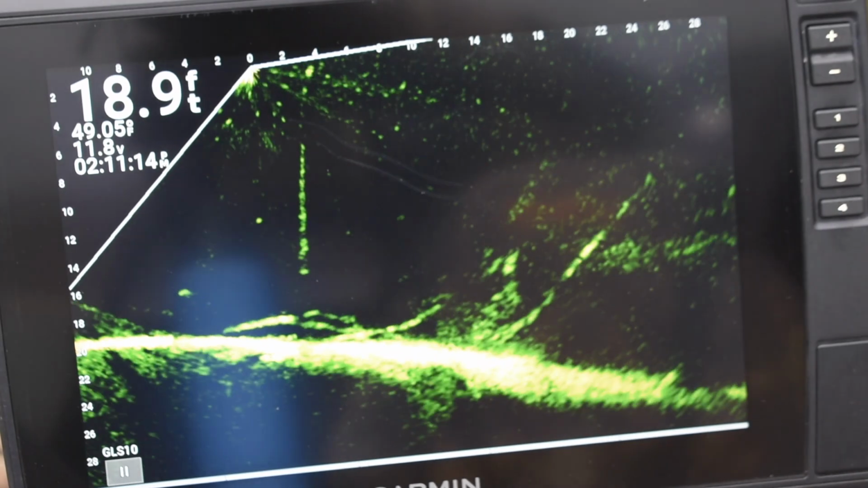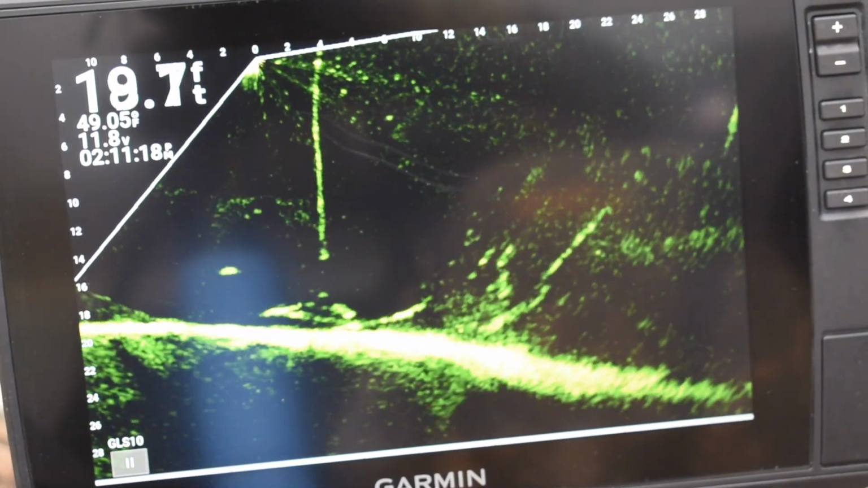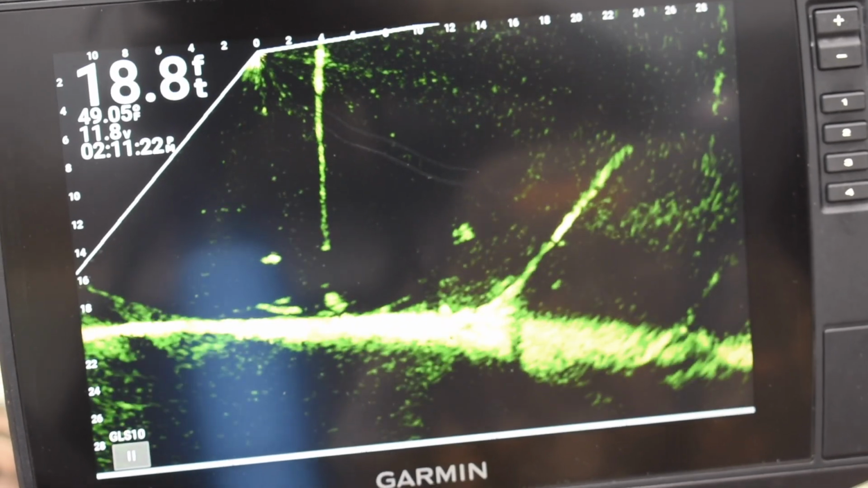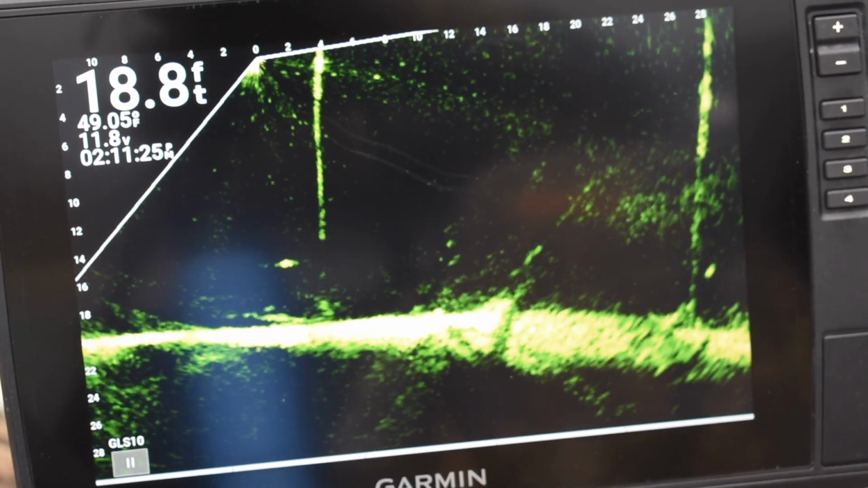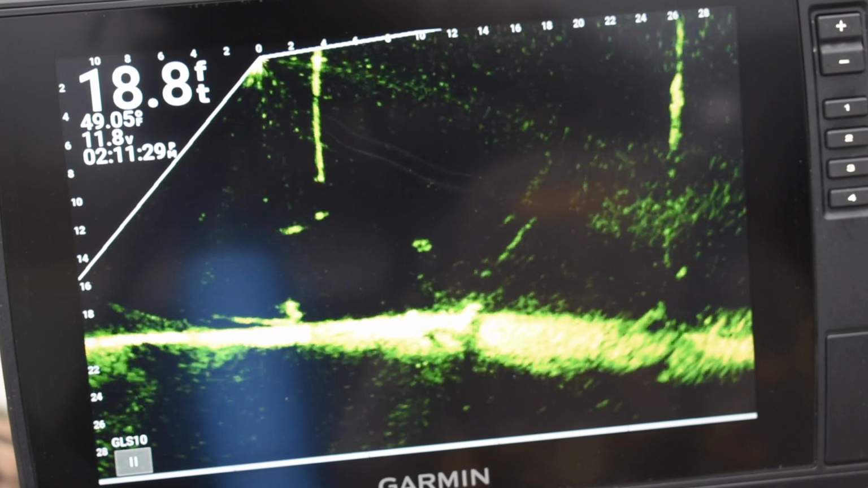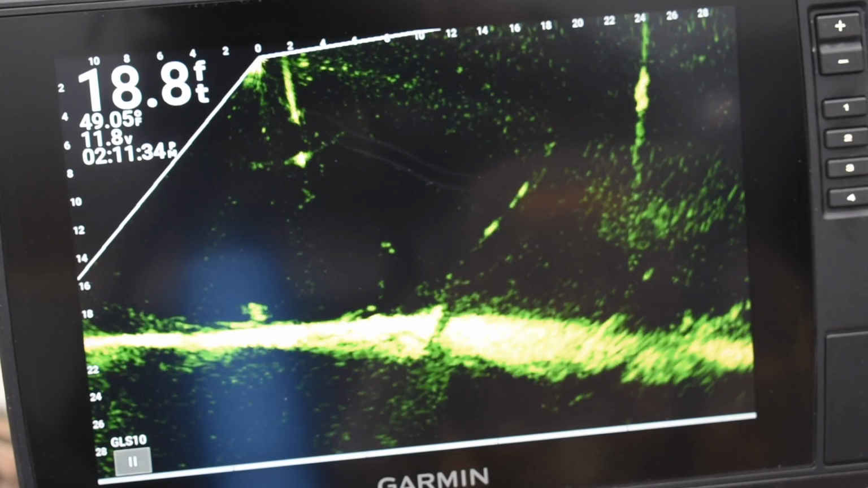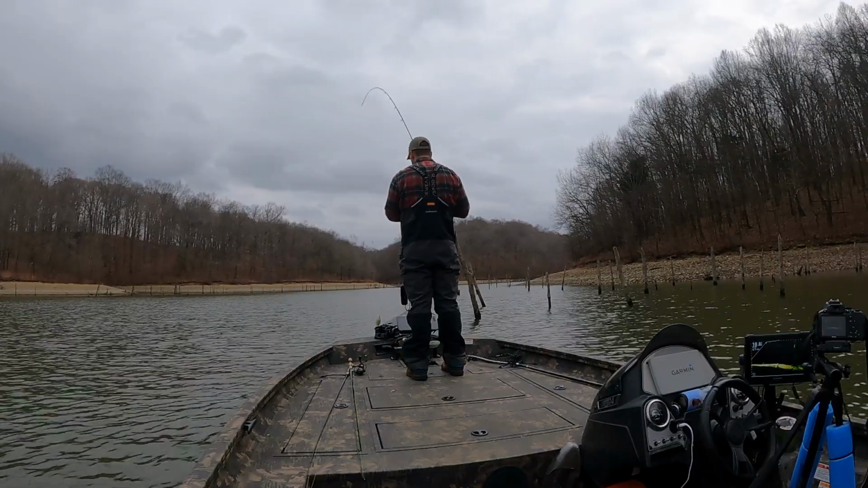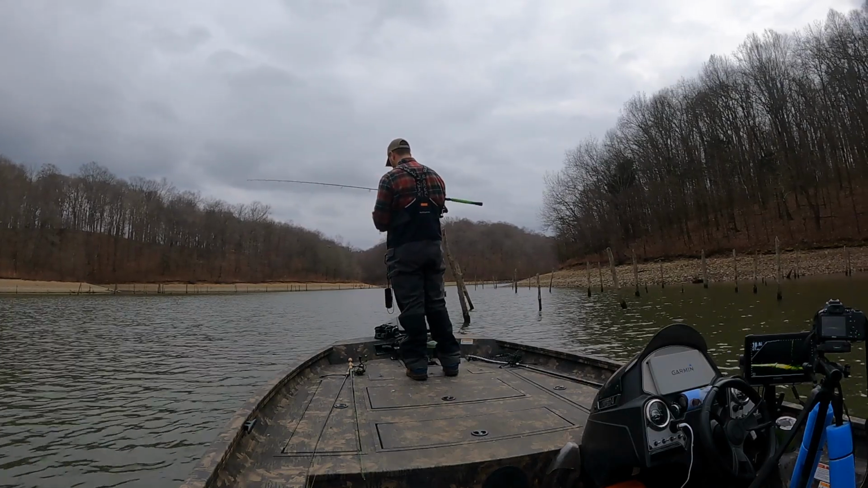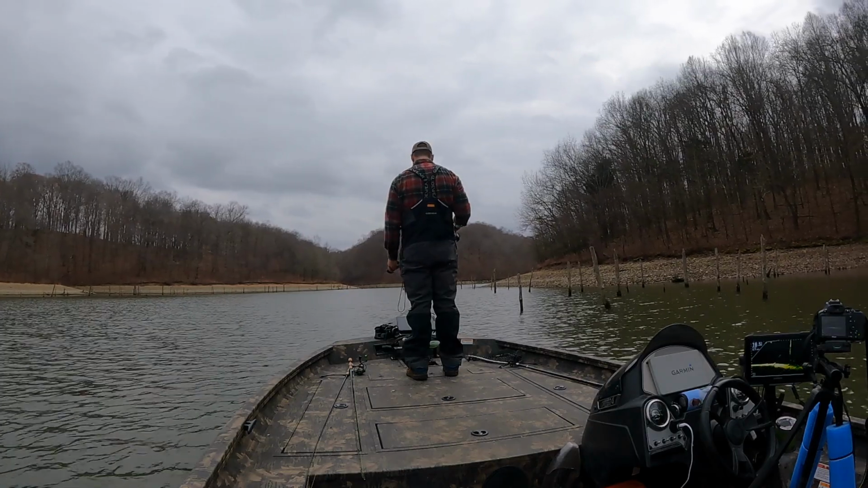So, at the end of the day, they're all fish, and what this is doing, it's not giving you a picture per se of what it is. It's emitting sound waves down into the water, and you're getting, just like a radar emits radio waves, this here is emitting sound waves. And you see that was just kind of a bonus fish. It wasn't on anything. It wasn't real big. But as I was moving further up onto this other structure, there it was.